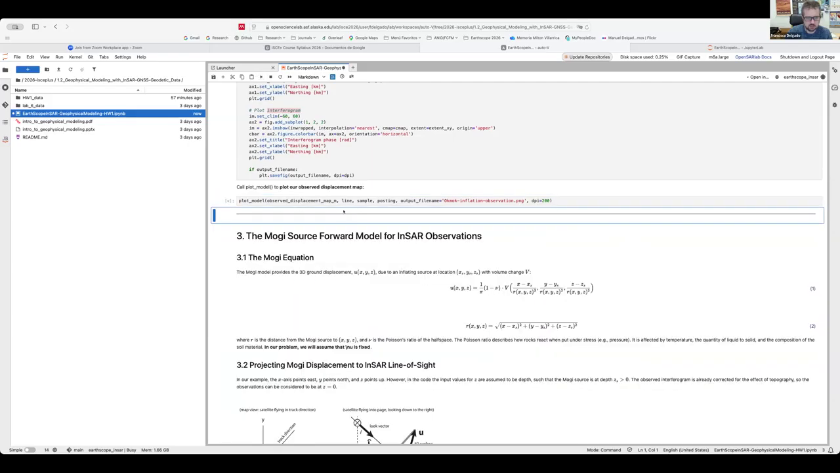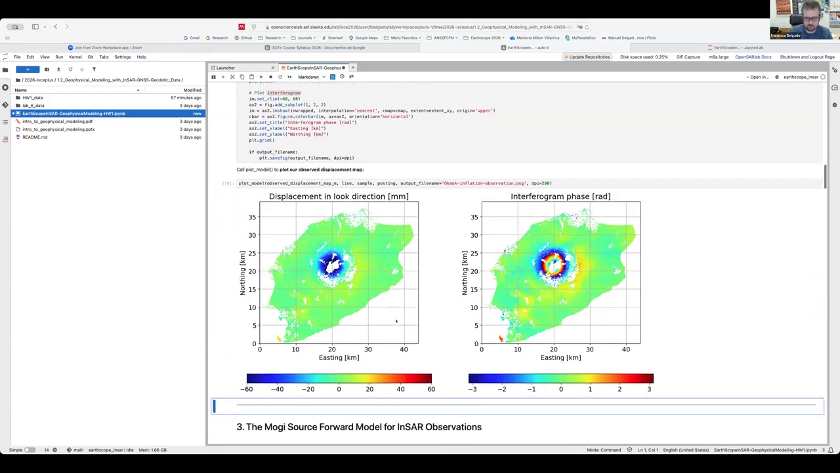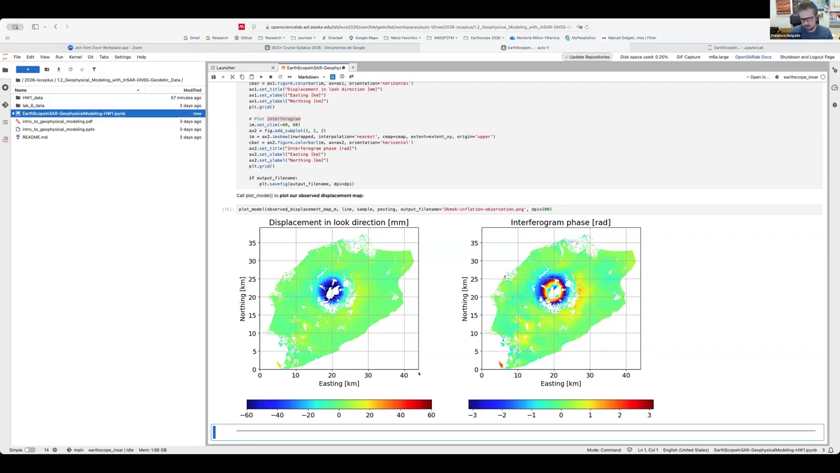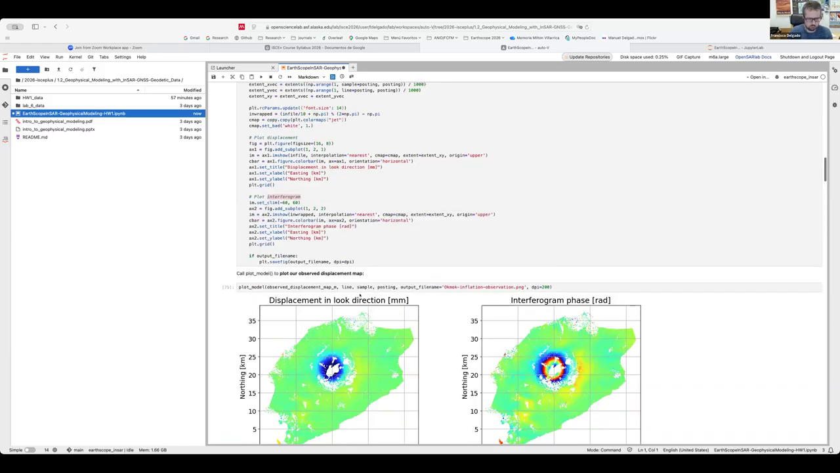Is it changing? Oh yeah, it's doing something. And now the color scale changed. So now our color scale is saturated between -60 and 60 millimeters. How you plot this is arbitrary. It depends on what you want to show.